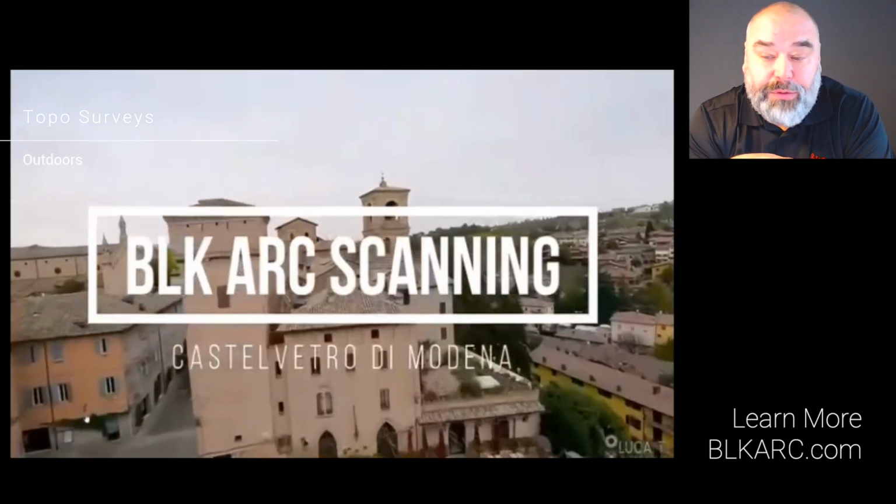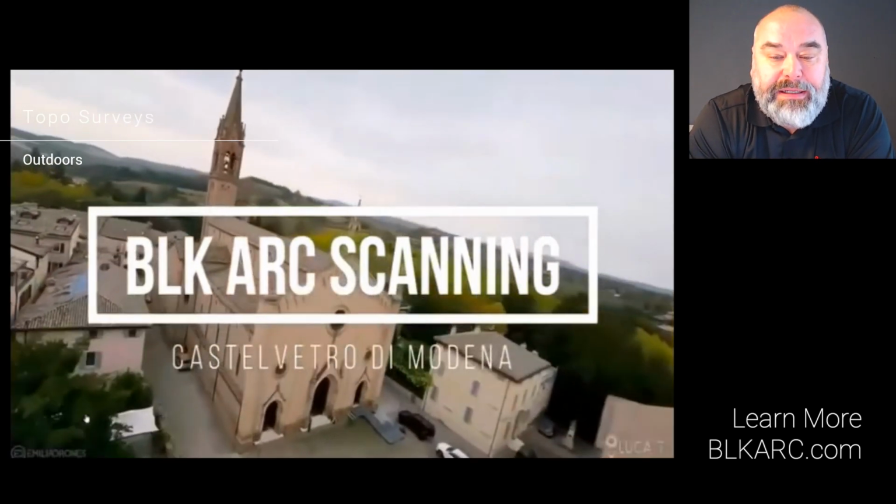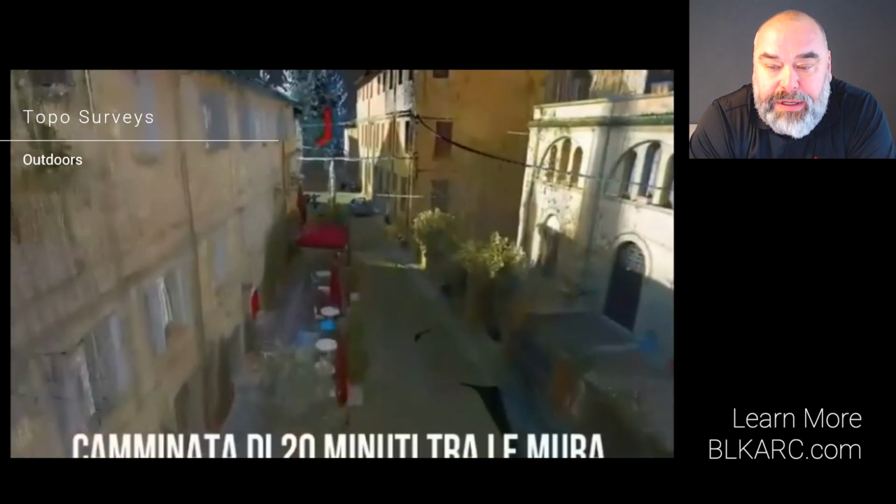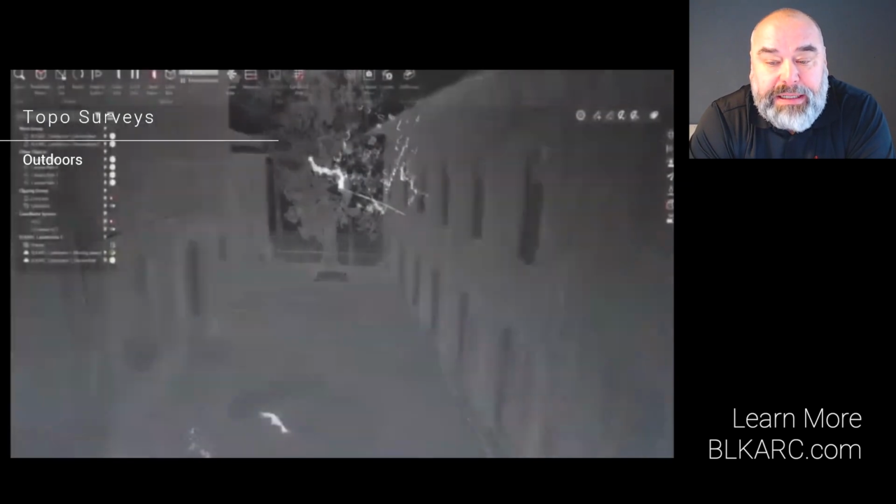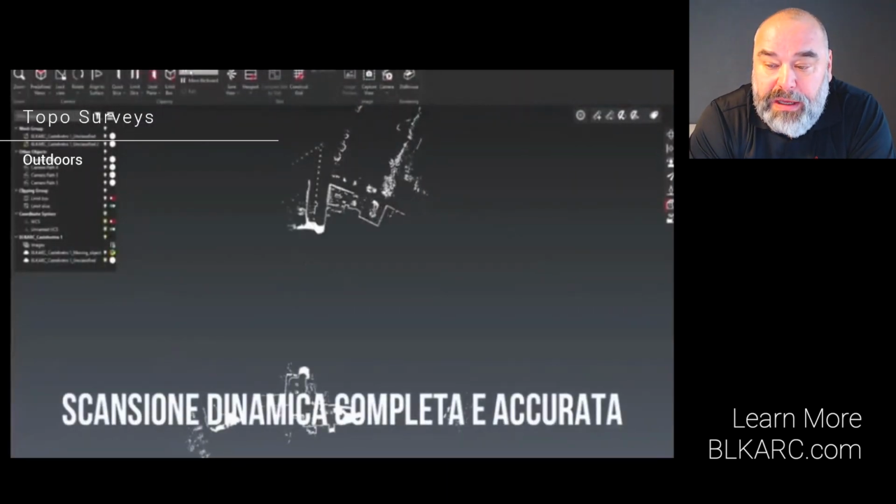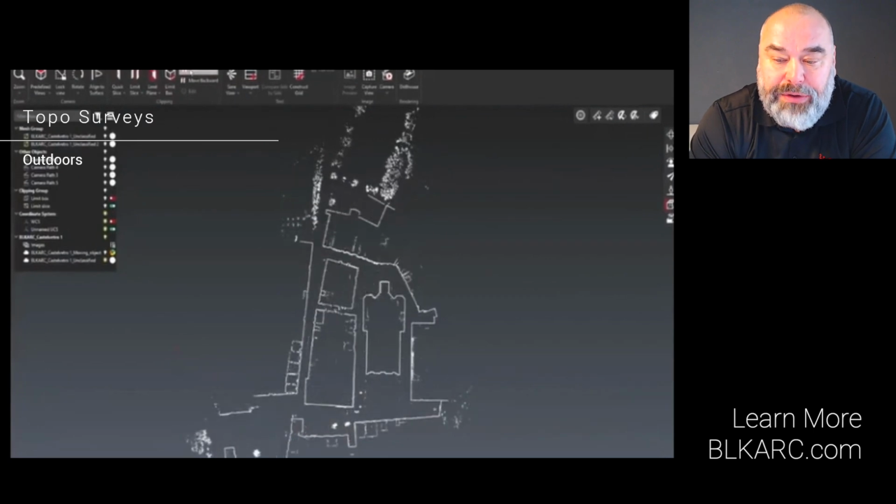Conducting an inner-city topographic survey with a BLK ARC offers several significant advantages. In urban areas, obtaining drone flight permissions can be challenging, and terrestrial laser scanning can be time-consuming. Therefore, a mobile laser scanner like the ARC serves as an excellent alternative.